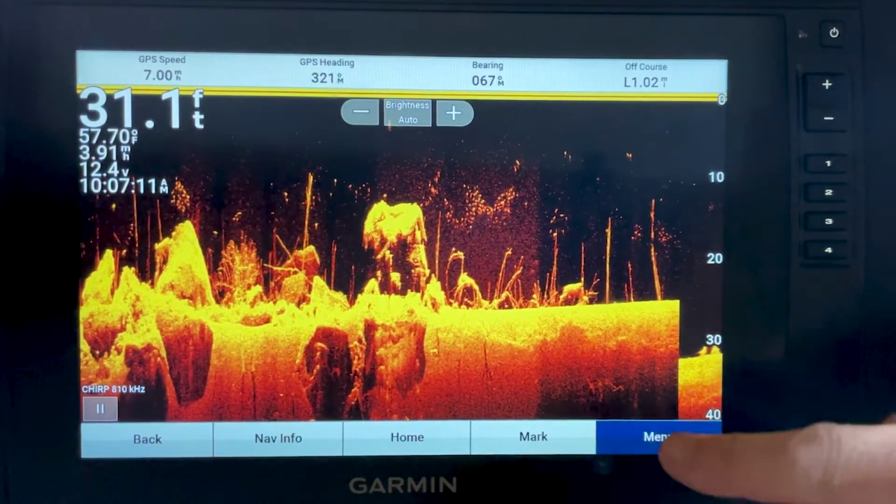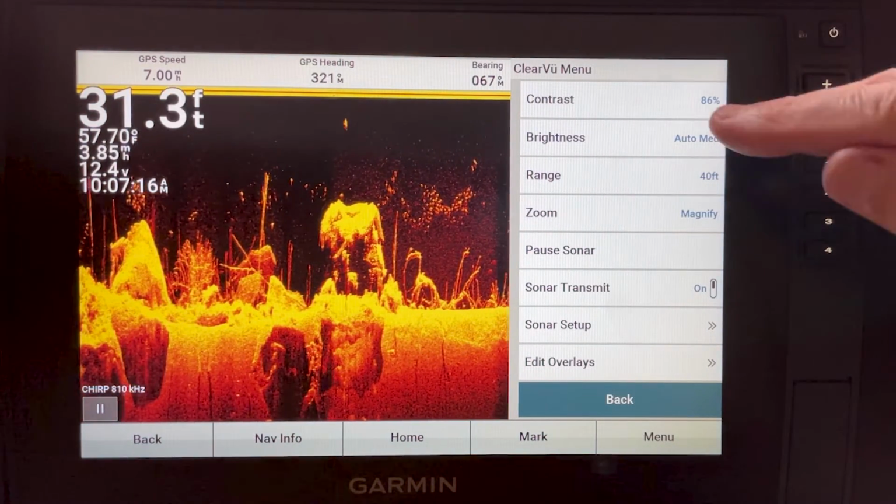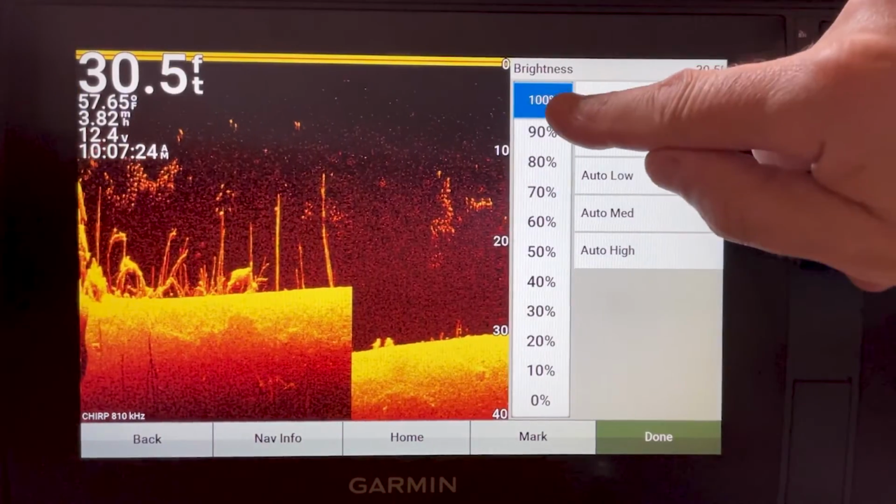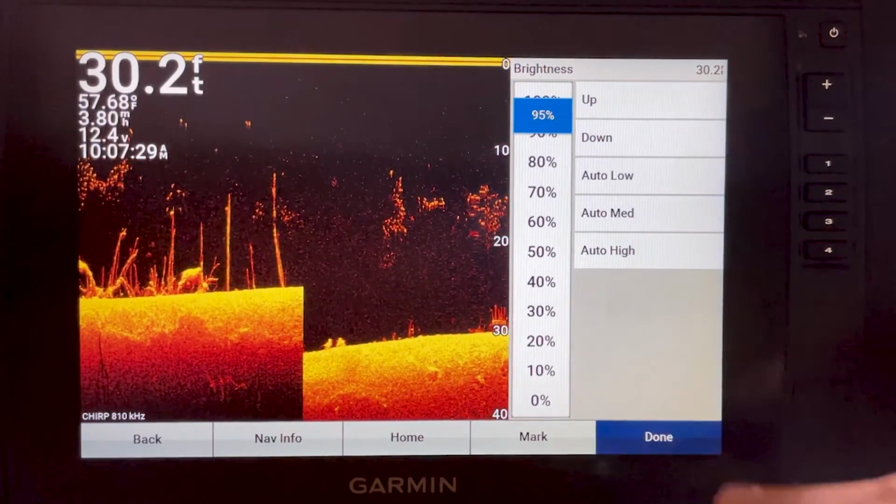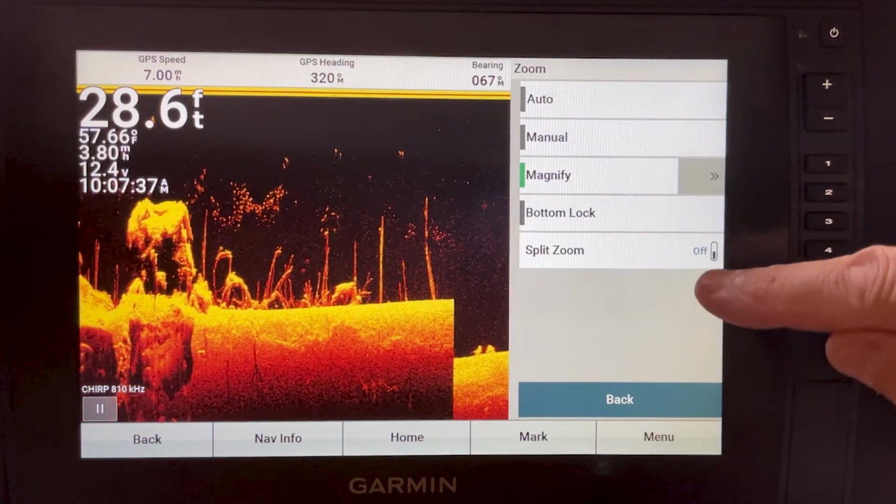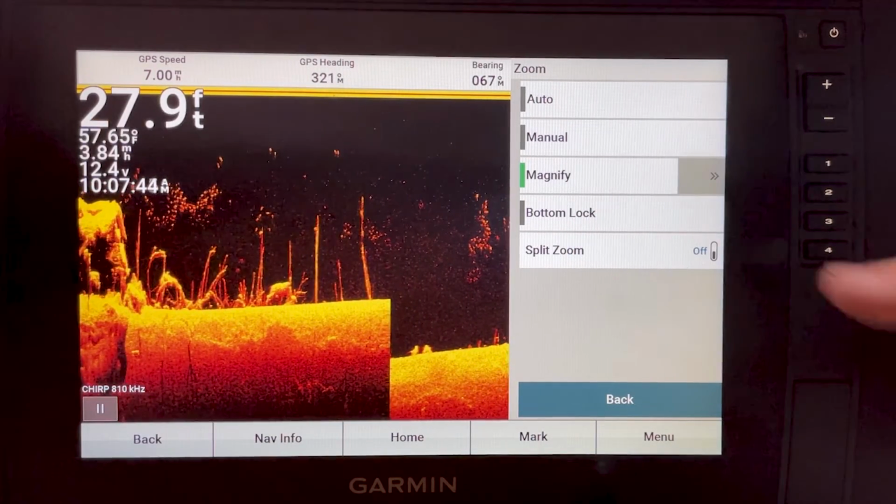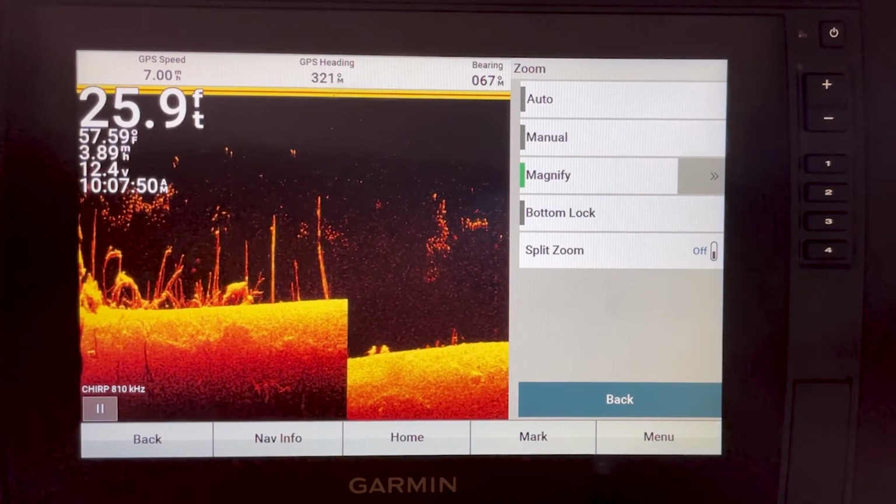All right, clear view is much the same. The contrast is going to start out at 80 or above. You can see the brightness, it went back down to the auto medium. You can go ahead and change that. And again, the zoom, we have it on magnify only. And you can see the green bar there, and the others are turned black. That means that they're turned off. And that bottom lock is a pretty cool function, and I did a video on that as well.